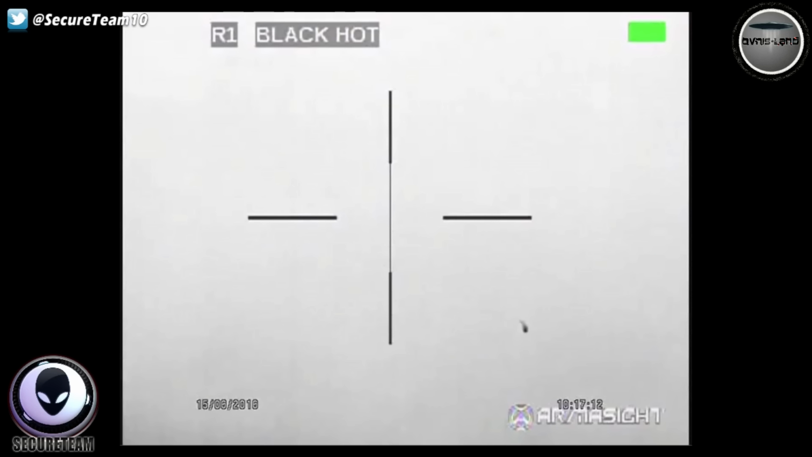Now, what you're going to see here, just to give you some background, is a thermal video. So basically, this was shot at night, and what a thermal video does, it detects things that give off heat. So the footage will kind of look like it's from daytime, but this is actually at night. So what he was recording, he couldn't actually see other than through the camera.